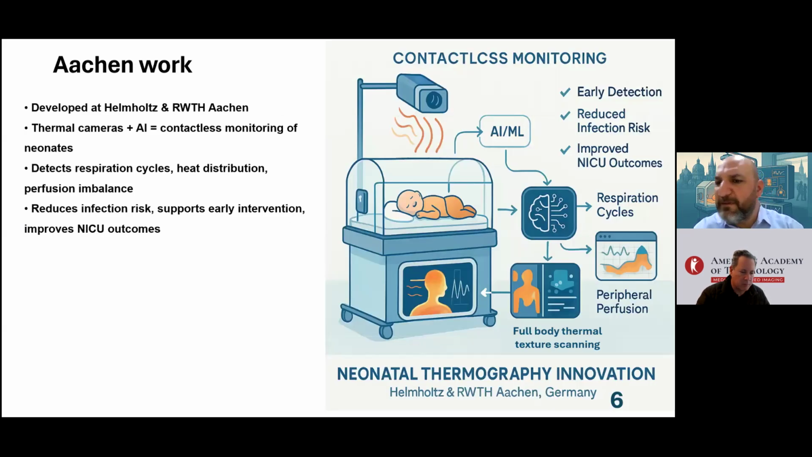So what happens in Aachen? Starting in 2007, I realized I could use the basic algorithms of AI, like machine learning, like image segmentation, unsupervised clustering technologies, in order to develop a computer vision pathway for the thermal imaging acquired from the babies themselves.